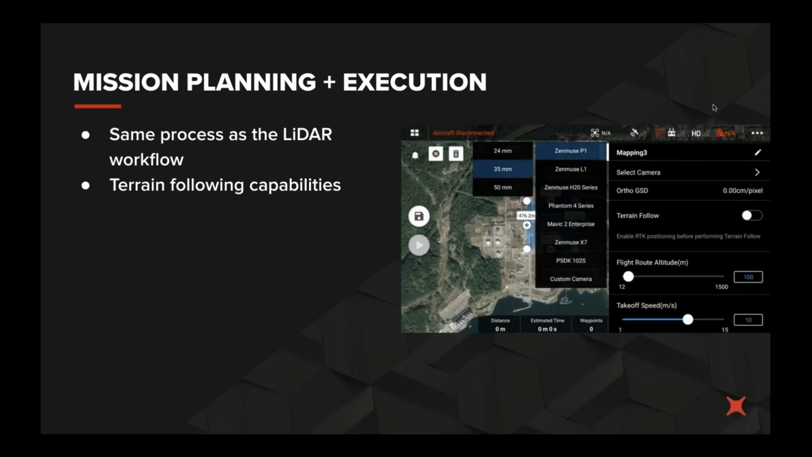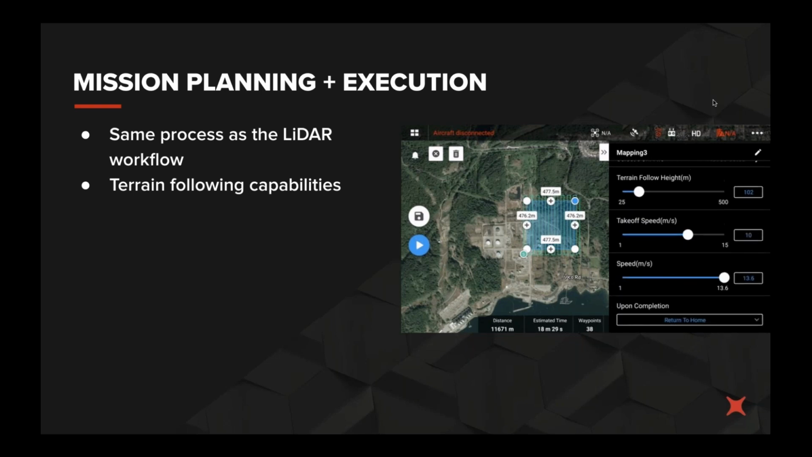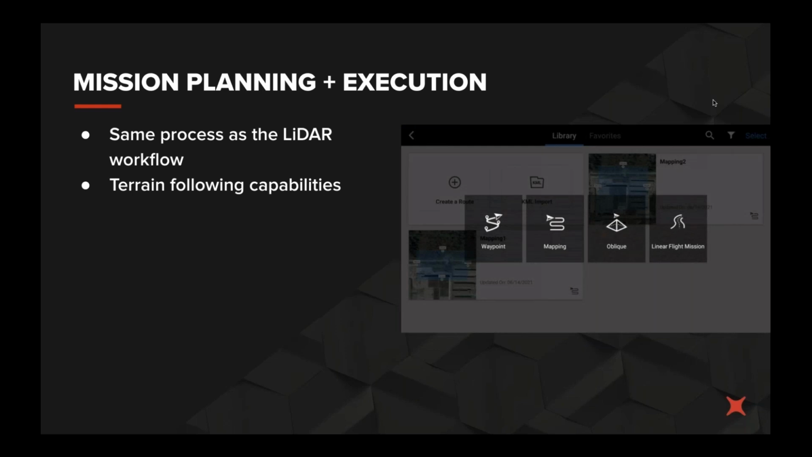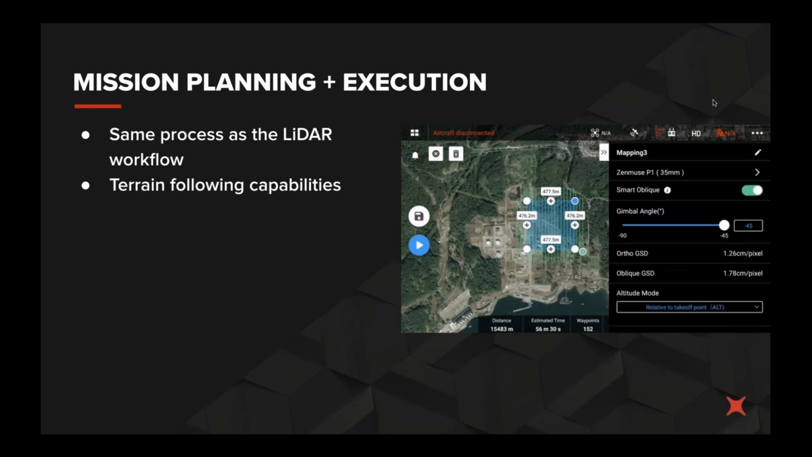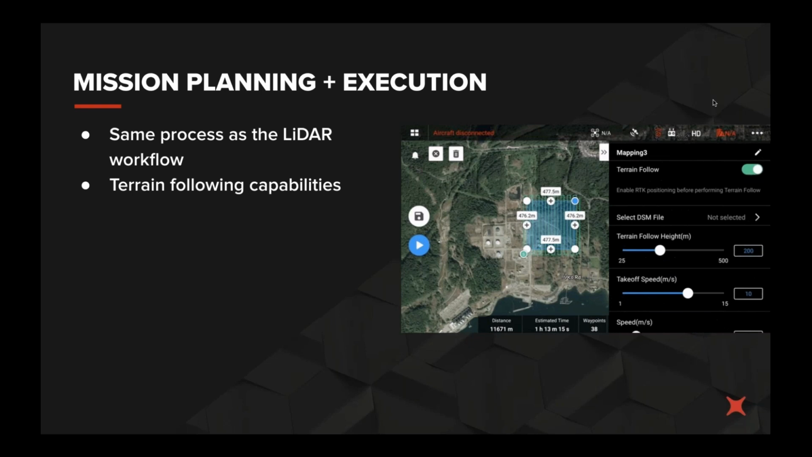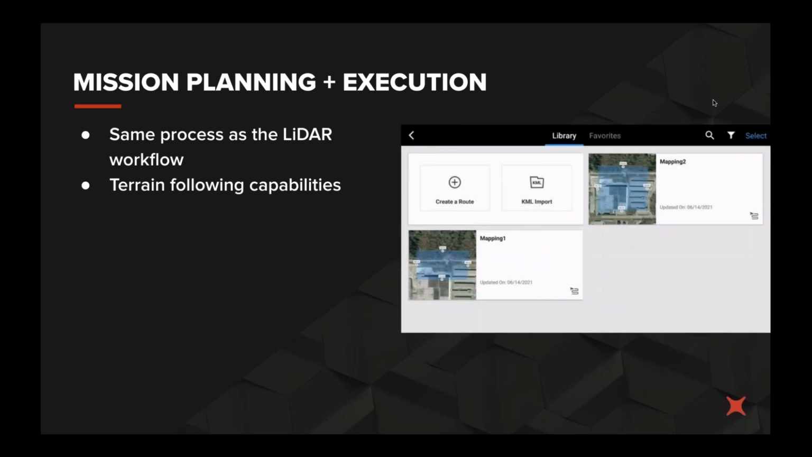On the subject of terrain following, it's a pretty easy thing to set up. While there is no default terrain model in the DJI Pilot app, you can use the Shuttle Radar Terrain model, which is the topography model that is freely available and covers the entire globe. Obviously, you need to be a little bit careful when you use low resolution models like that and you're trusting it for terrain following.